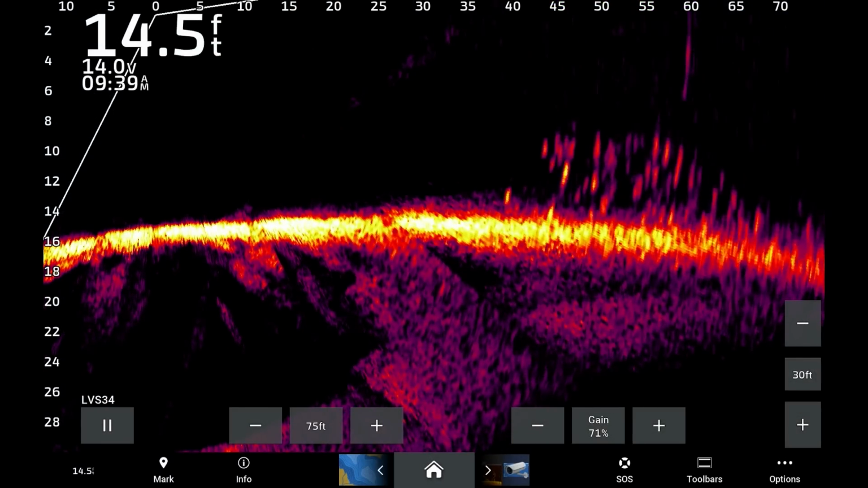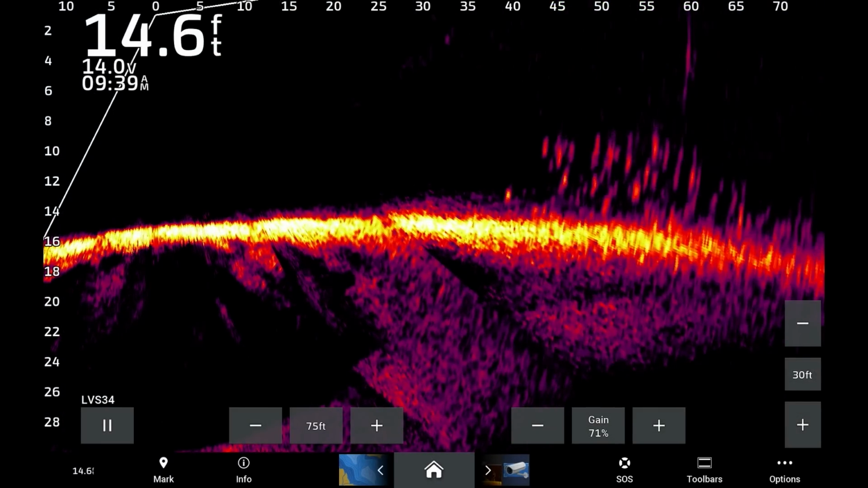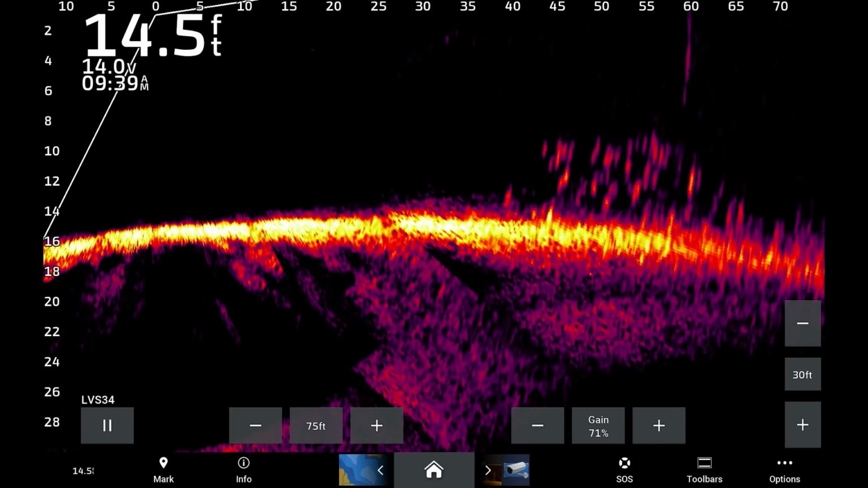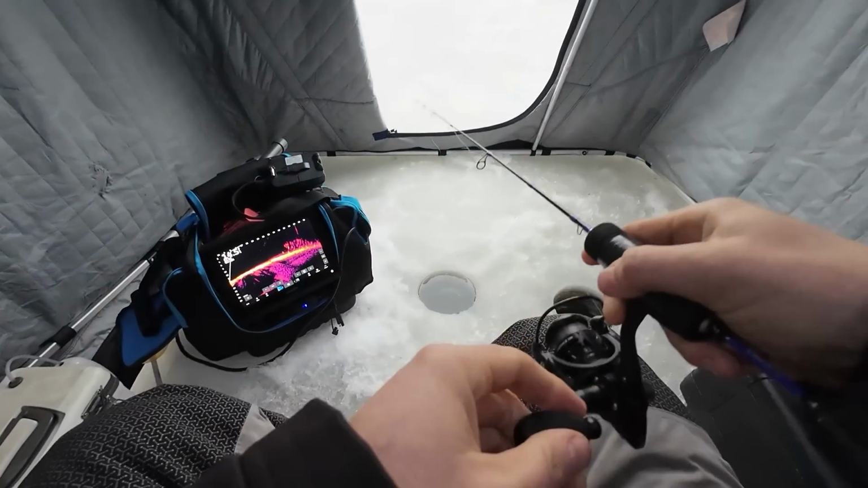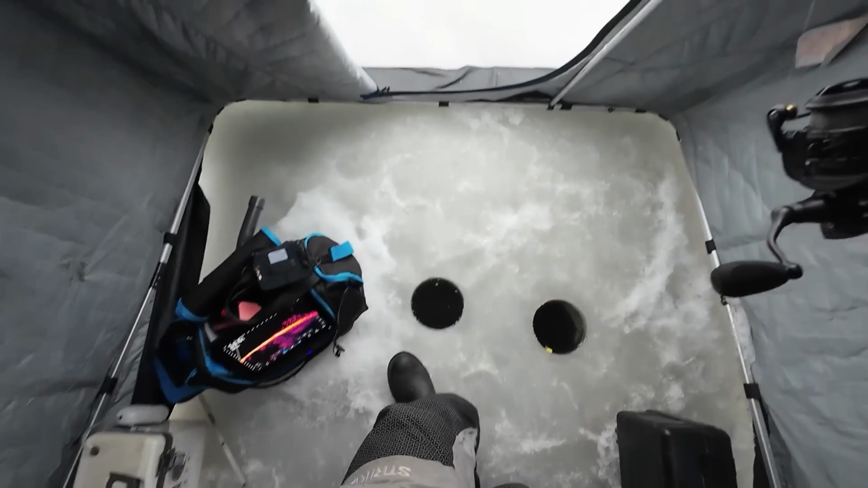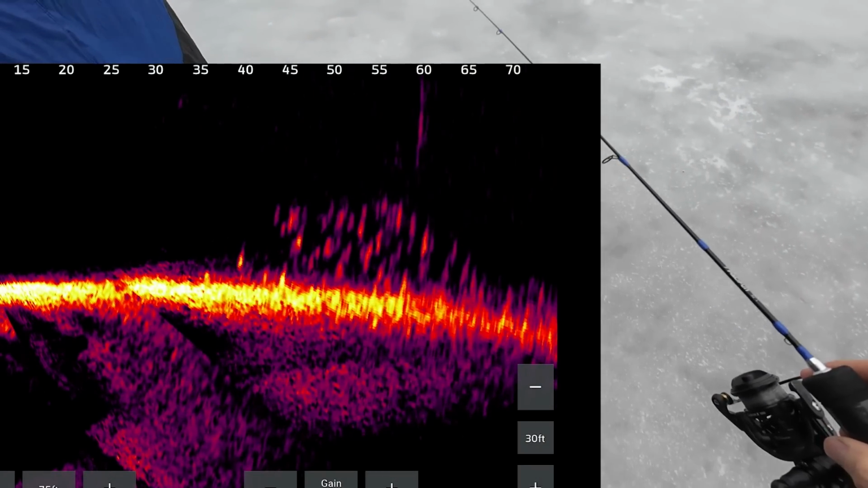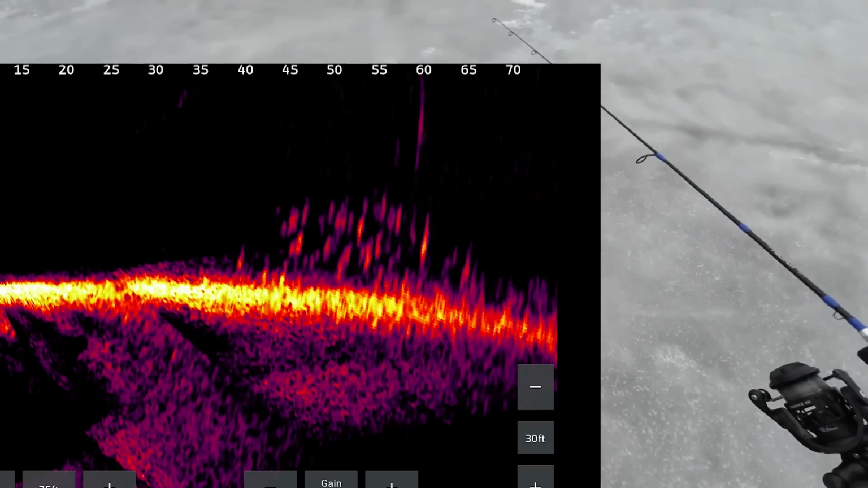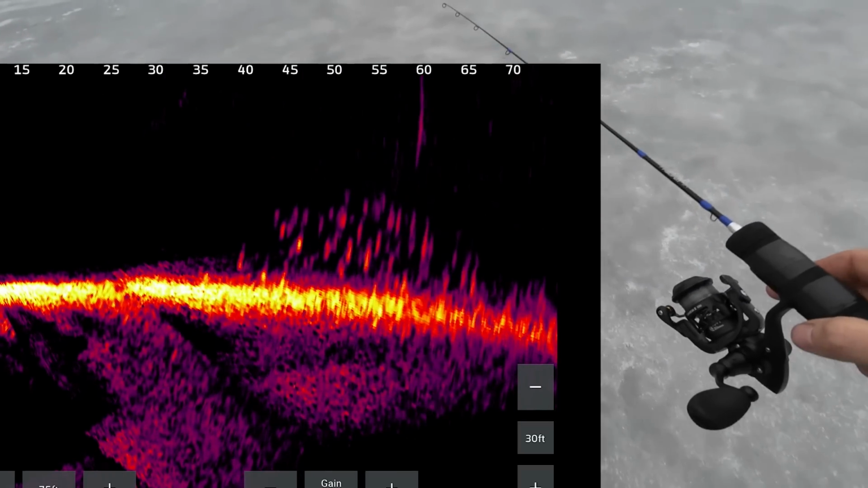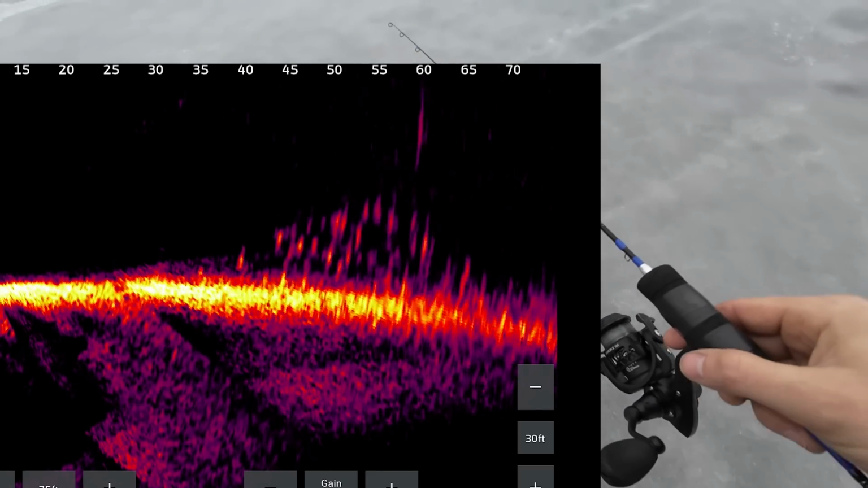Oh, there's a whole bunch out behind. Straight back. Oh my goodness, look at that wall of fish. Straight back. Oh, there's a hole there too. All right, let's go fish that hole at 60 feet. Let's go, you guys. We can kind of watch what they do in here. We're going straight back, straight back behind the shack. 60 feet. There isn't even any holes over here. Oh, here's one. This one might be close enough.